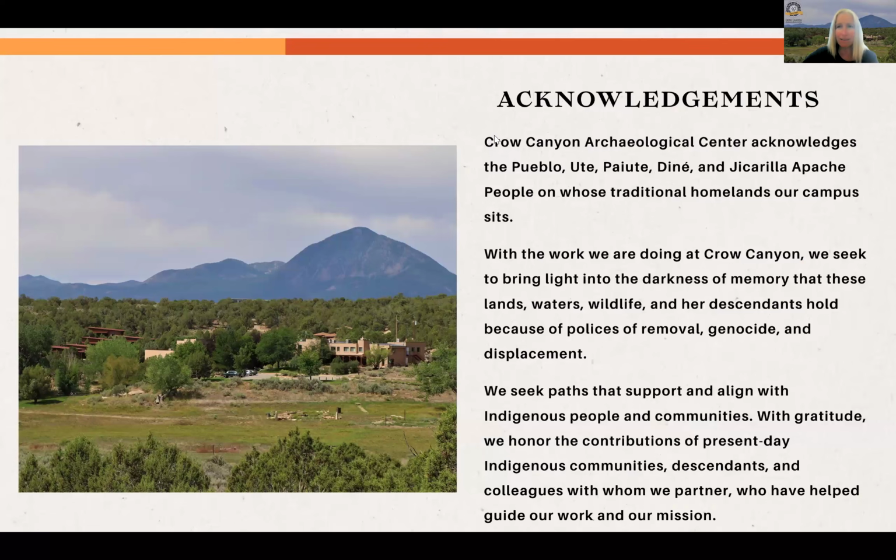I'd like to begin with some acknowledgements. We acknowledge the Pueblo, Ute, Paiute, Dene, and Jicarilla Apache people on whose traditional homelands our campus sits. With the work we're doing at Crow Canyon, we seek to bring light into the darkness of memory that these lands, waters, wildlife, and their descendants hold because of policies of removal, genocide, and displacement. We seek paths that support and align with Indigenous people and communities, and with gratitude, we honor the contributions of present-day Indigenous communities, descendants, and the colleagues with whom we partner, who guide our work and our mission.